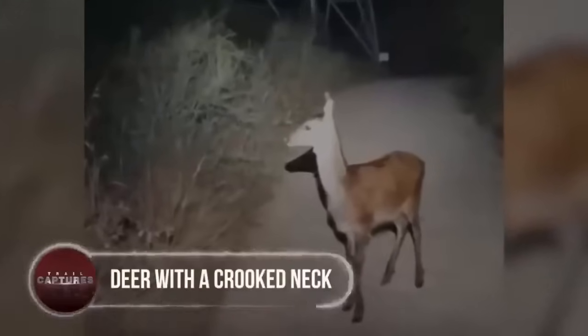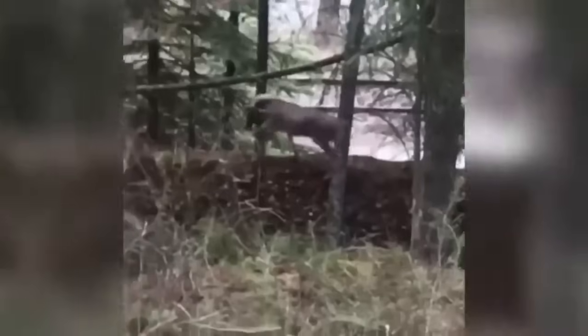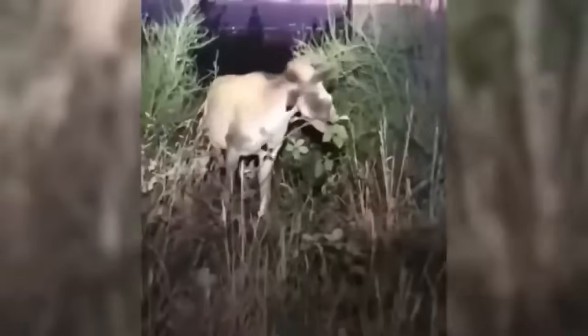Deer with a crooked neck. Here we have another strange deer, but this time it was not any optical illusion, but in fact, this deer was actually spotted in an awkward situation, as its head was hanging bizarrely to one side.